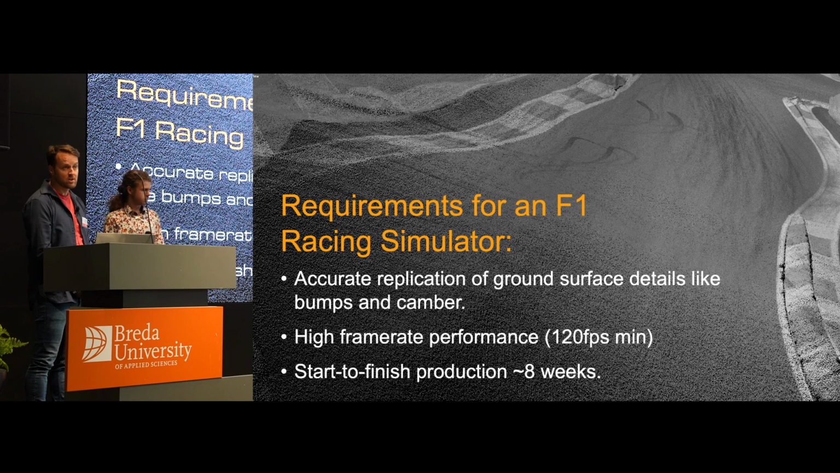The other thing to consider is high frame rate. We currently run on a bespoke rendering engine, because it has to have at least 120 frames per second, because the human eye can see, and these drivers are pretty damn good at seeing anything flick and change. So we have to have that high frame rate performance. And unlike a game that goes out to a mass audience, we work for a single team at the moment. We roughly have to build a circuit in 8 weeks, start to finish.